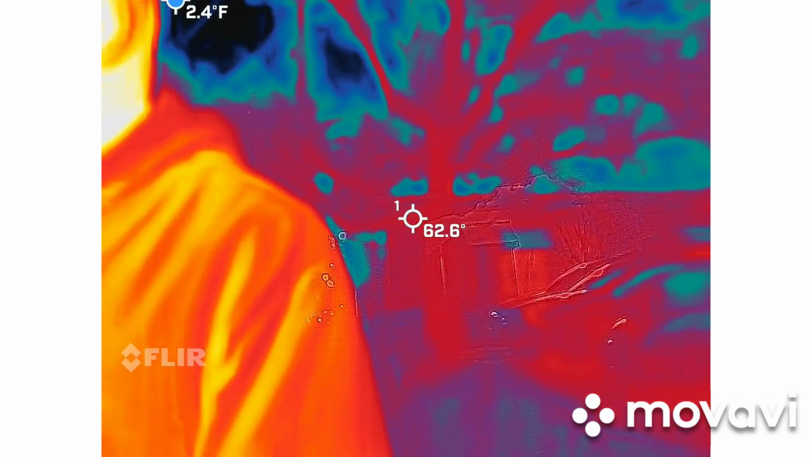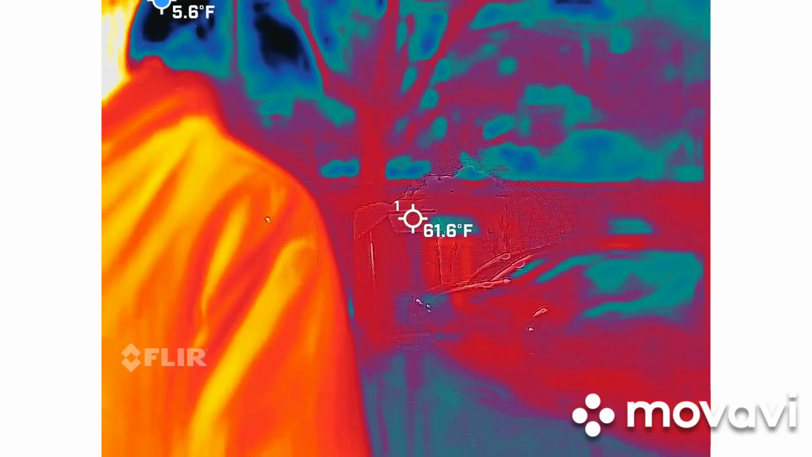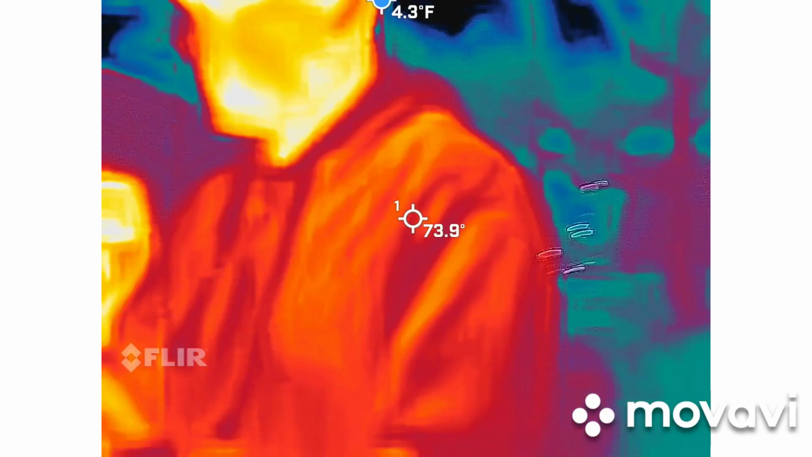So you're going to have to unravel, get the little twisty tie off of there, but your volume button is right here at the top. So it's a little wheel.